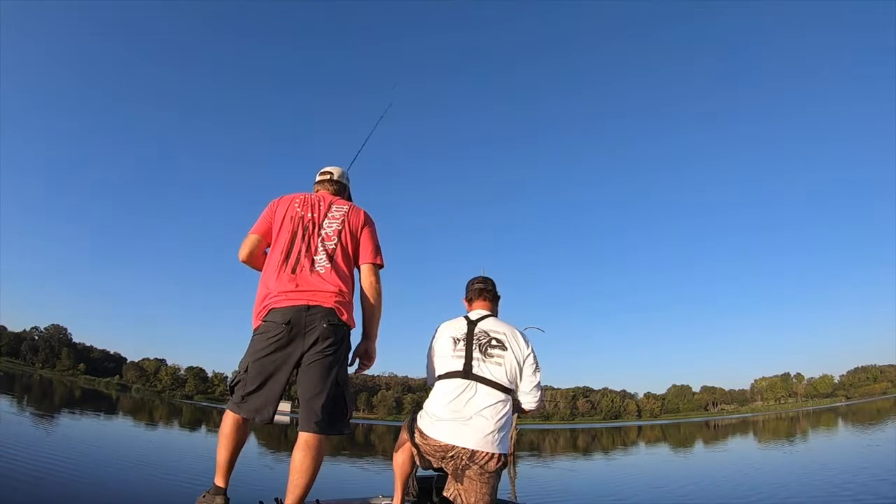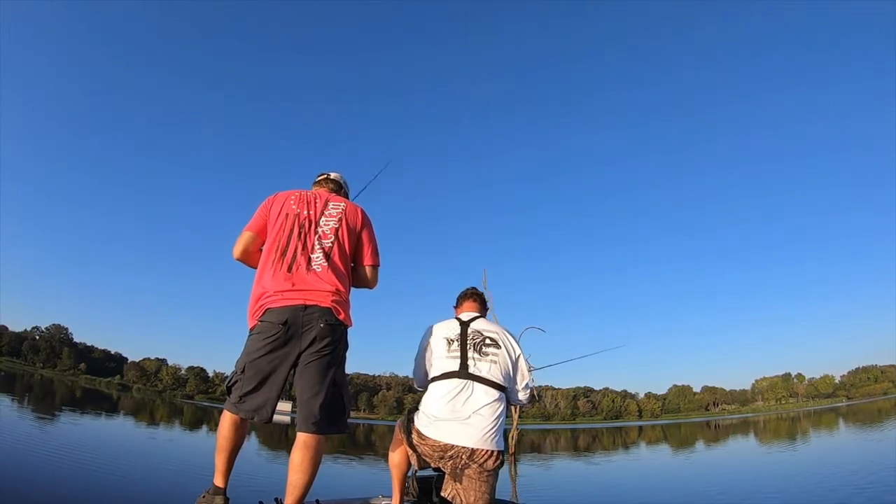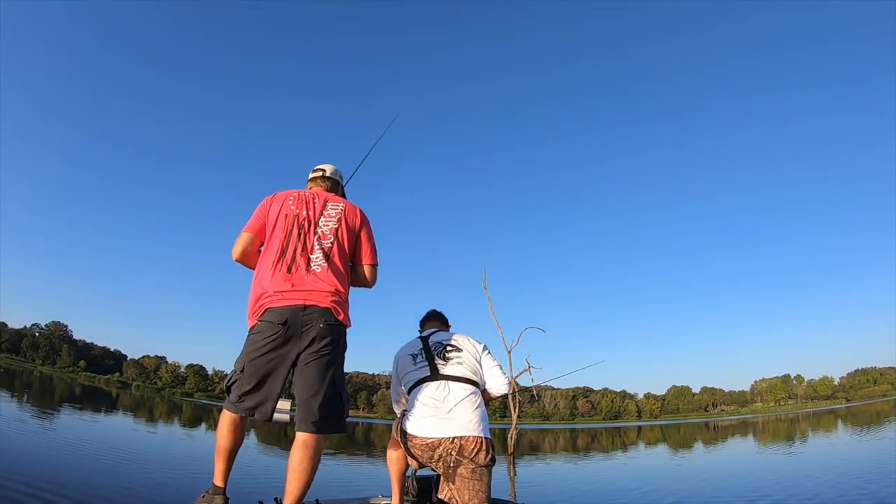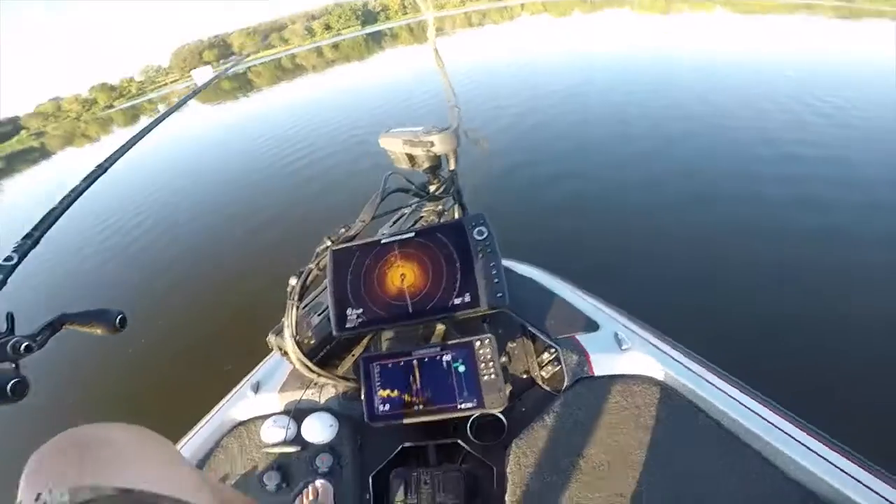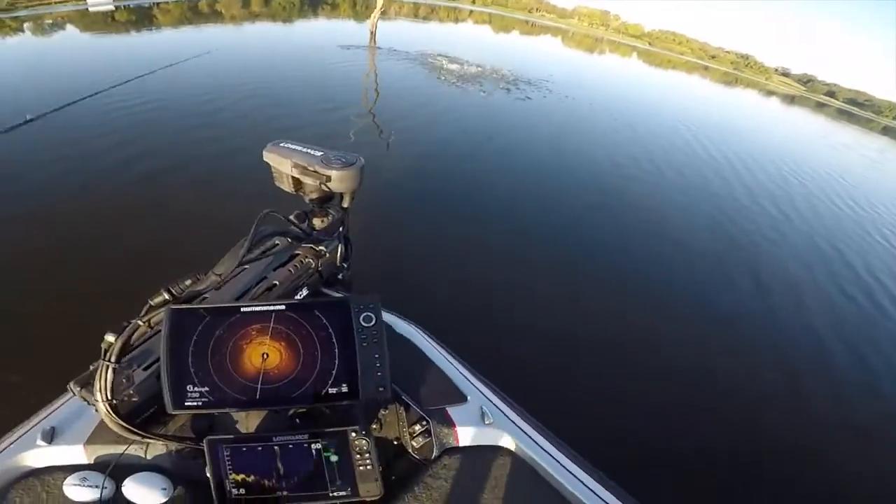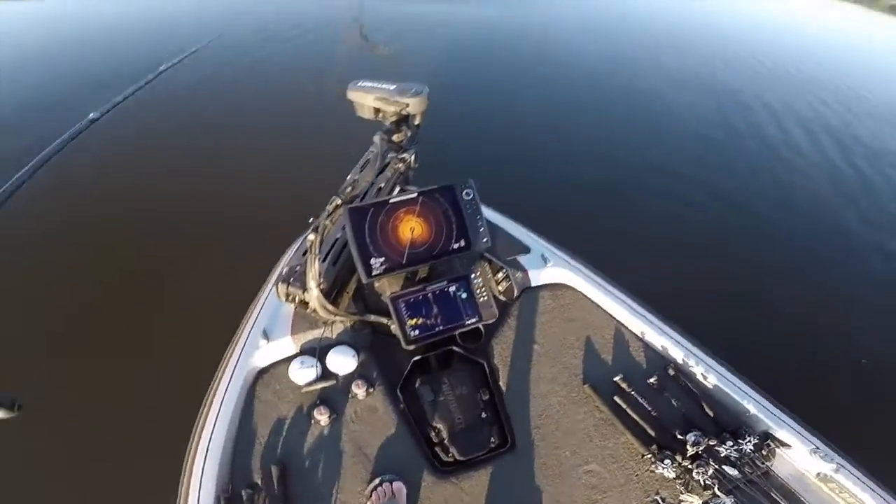Yeah, that's pretty small right there, but there's been some other fish that looked bass size on there. Got him. Got him. Oh yeah, that looks bass sized.